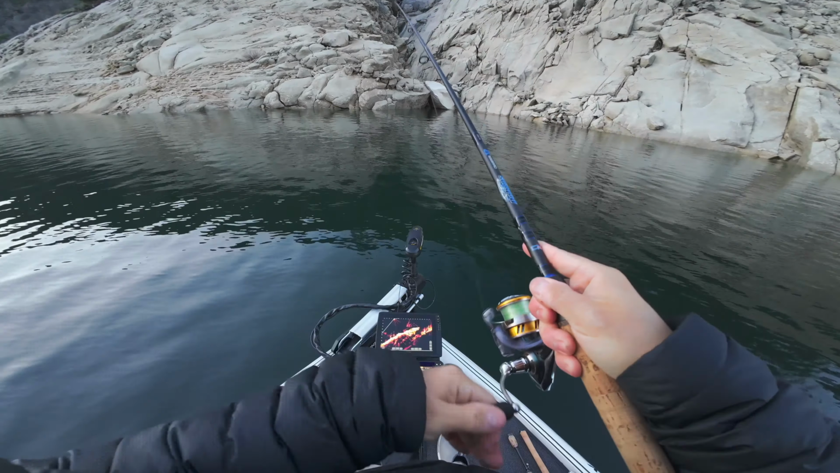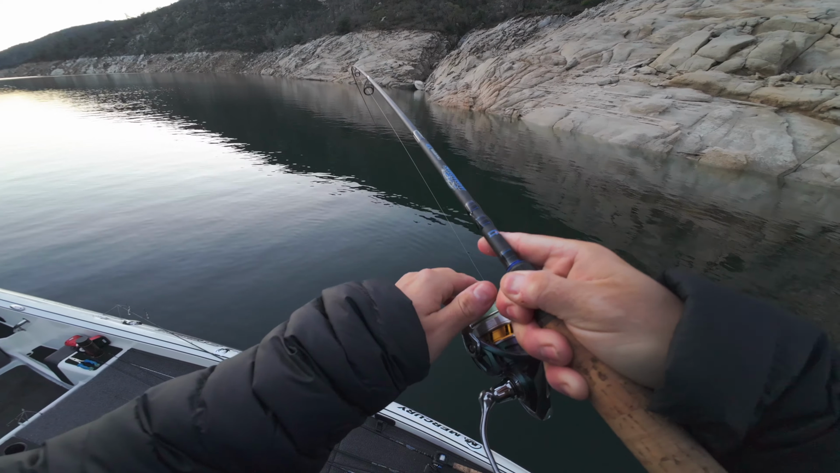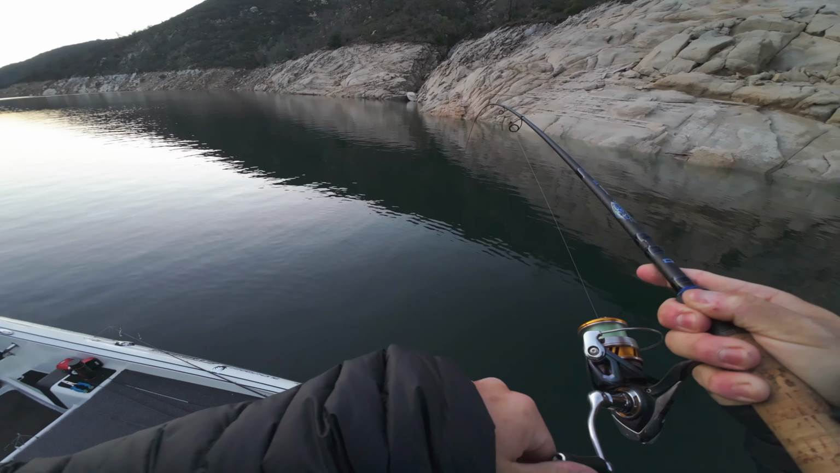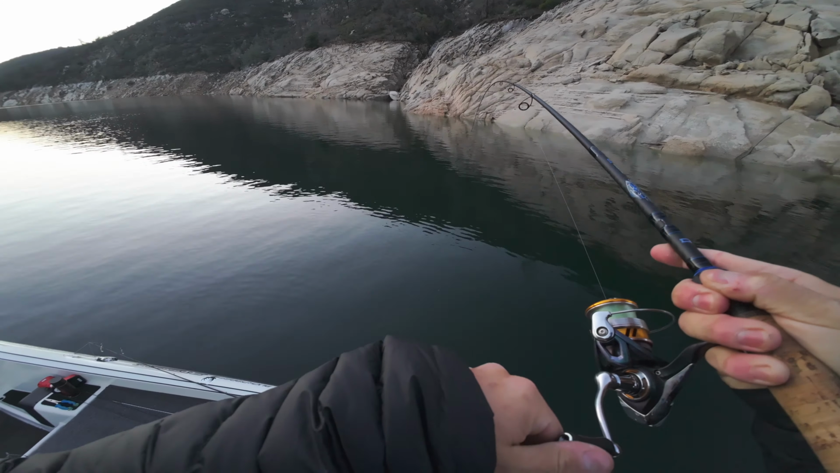Wow, my drag is super loose. That might be a decent one, folks. Staying down. Is he going for deep water? No. It's coming. Back that drag off. Got light line here. Just gonna play this fish, let him go.